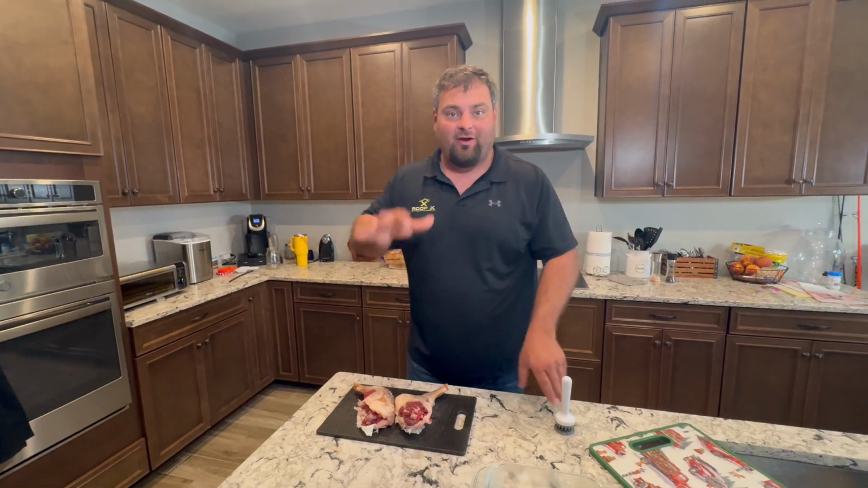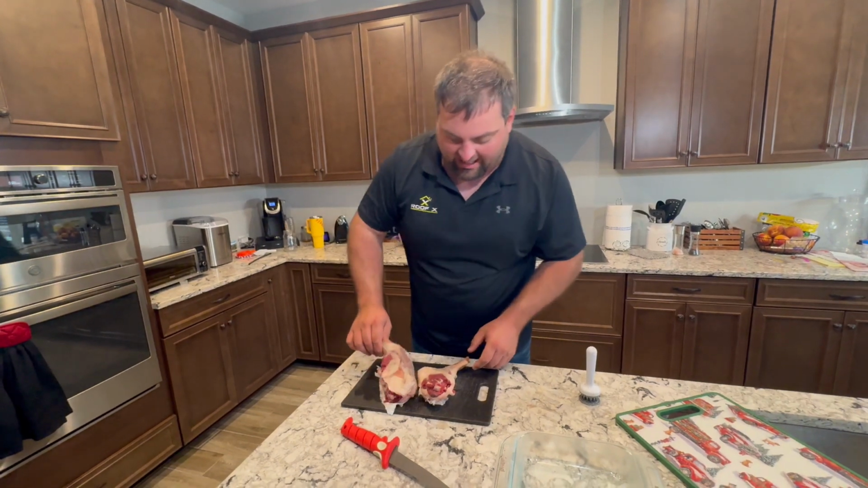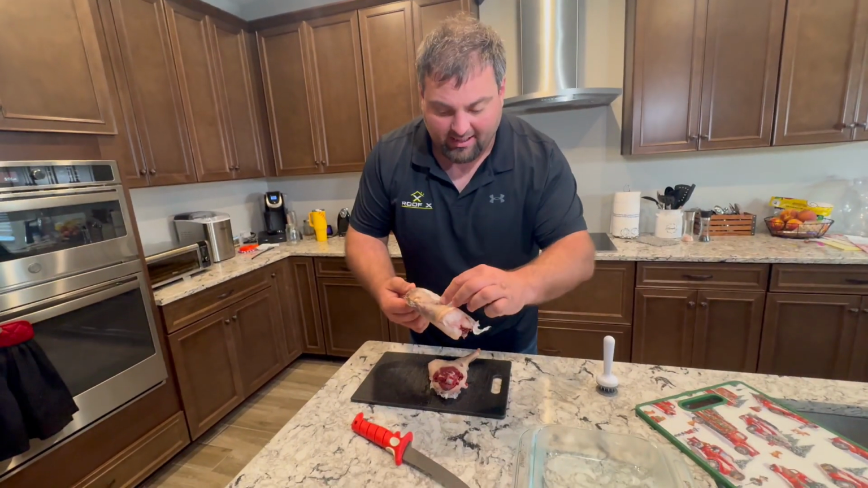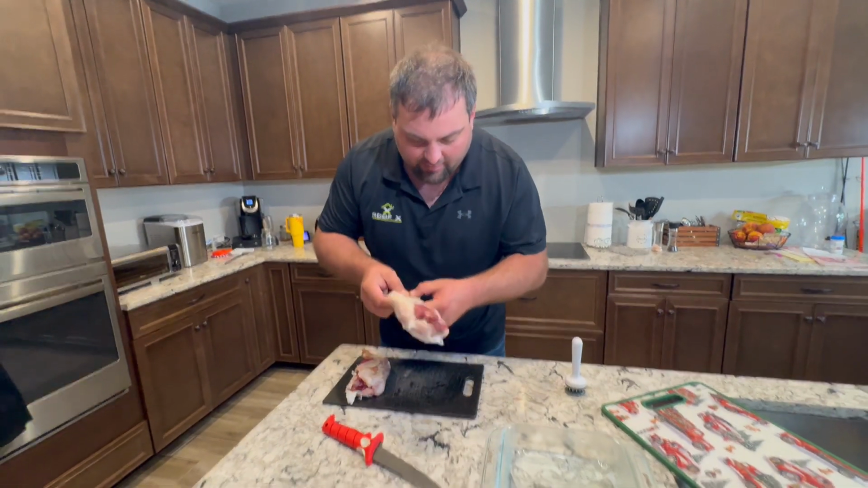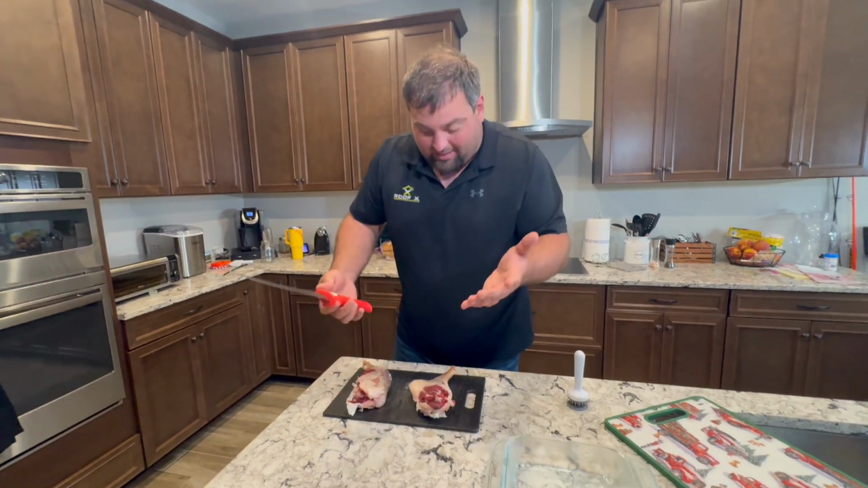3, 2, 1. A few moments later. We've let our coon dry age in the fridge for 5 days. This coon does not smell bad. The only complaint that I have is that it was so fatty and so oily that it absorbed our napkin there. But we're gonna cut all that off anyway. So you see that dark brown rich meat? It honestly smells like deer.